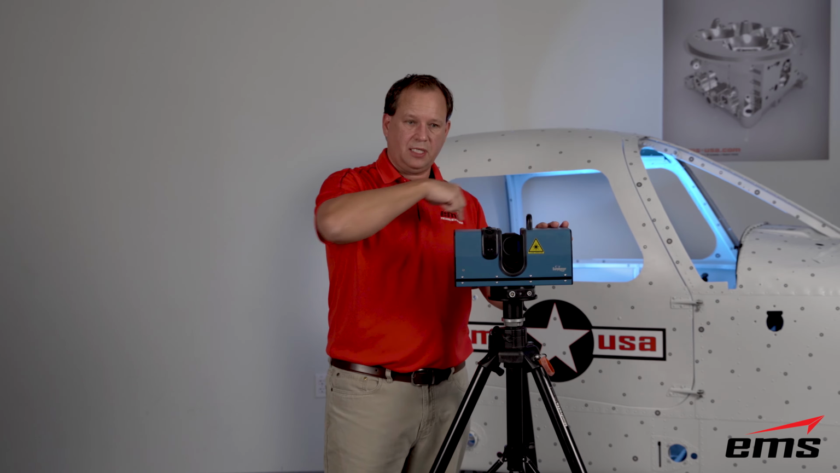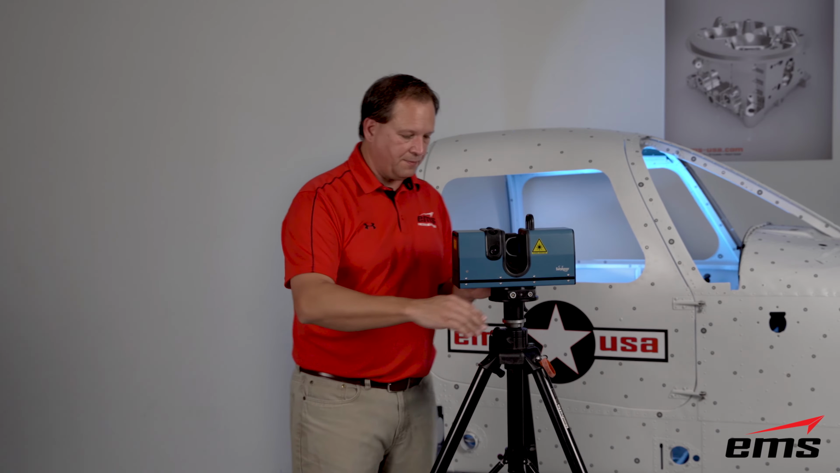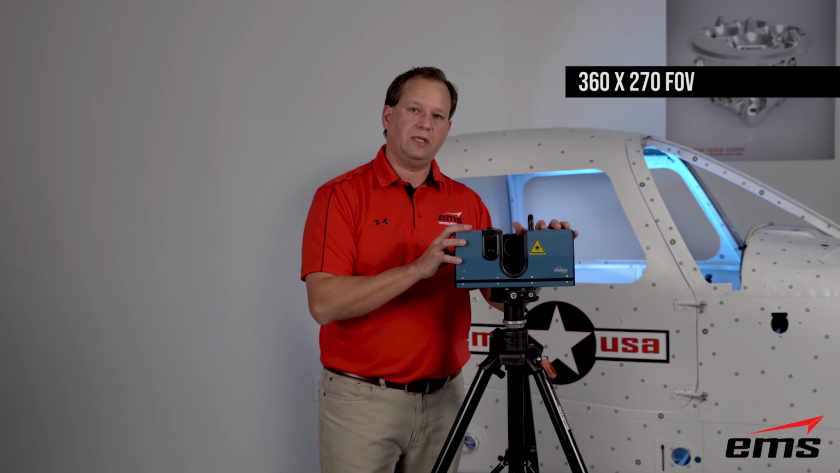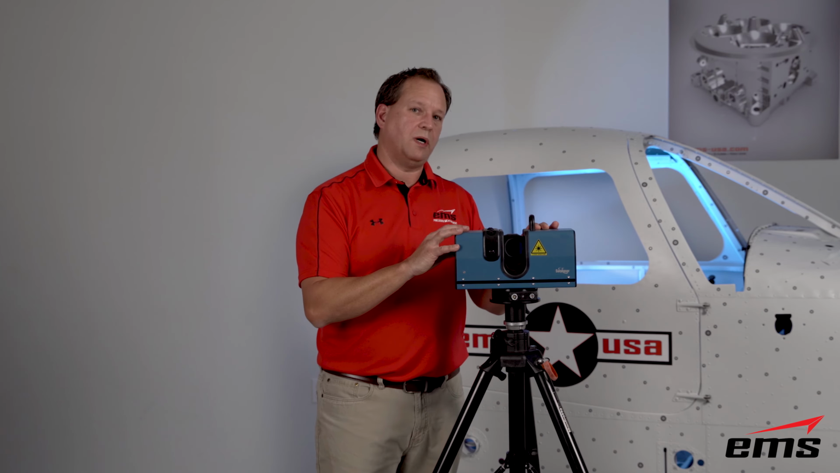So the field of view of this is 360 degrees this way. As I mentioned, it rotates this way. And even though it's rotating 360 degrees this way, you've got the base here, so we're only going to collect about 270 degrees in this direction, and thus the name hemispherical. This will scan outside. This will do up to 90 lines per degree.